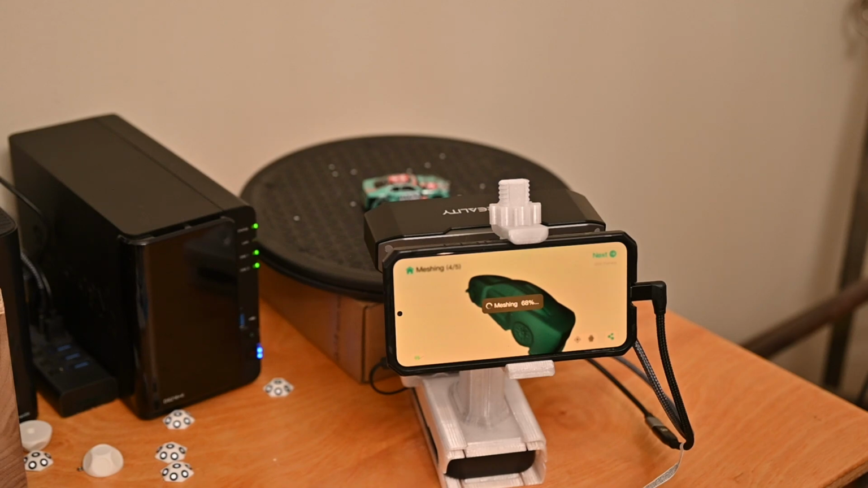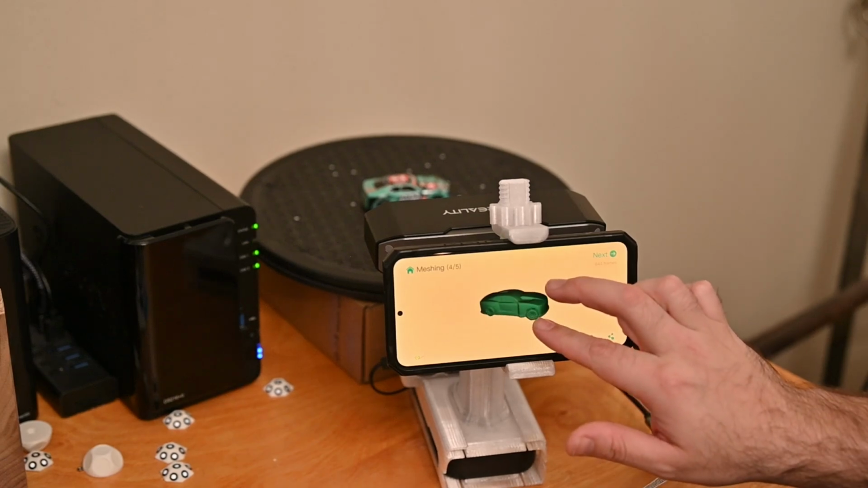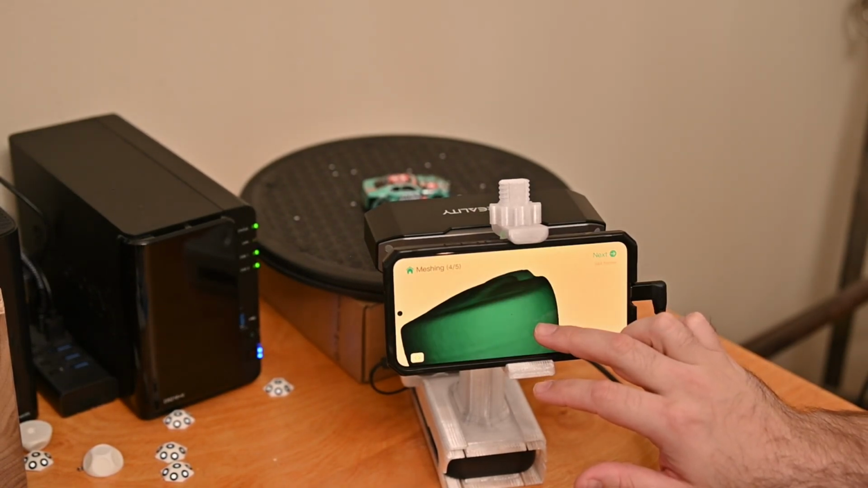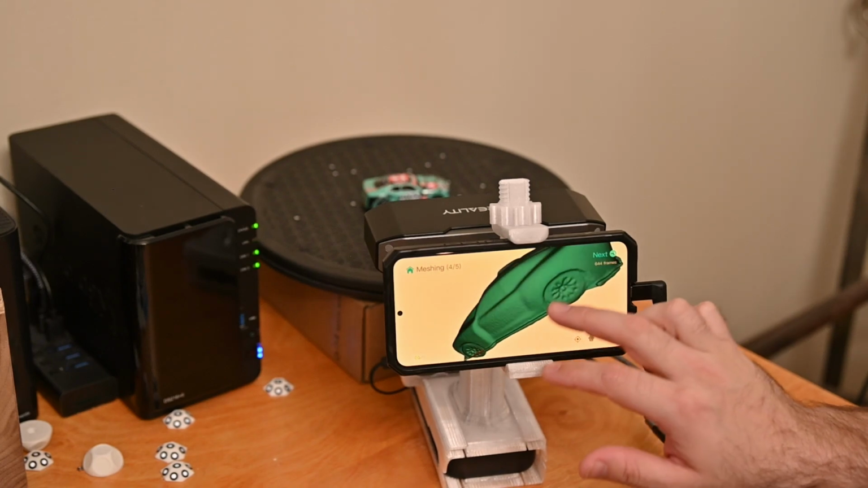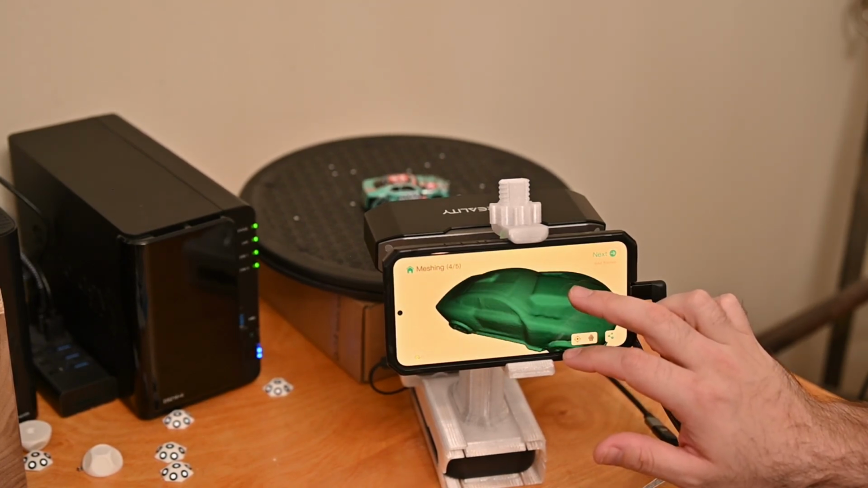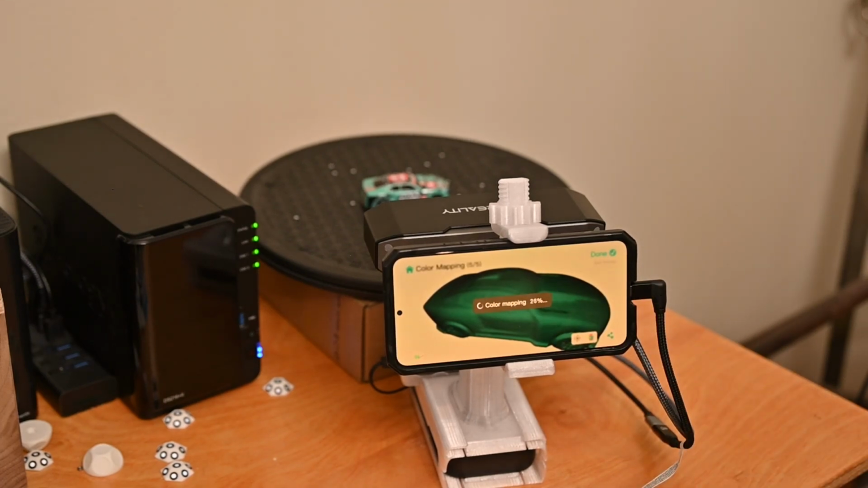And it's nice because the toy car here is actually fairly reflective, and the windows and whatnot are black, and this scanner seems to do a pretty good job on that. Okay, so here's the meshed model. And for my needs, that's capturing plenty of detail. I think it looks pretty good.